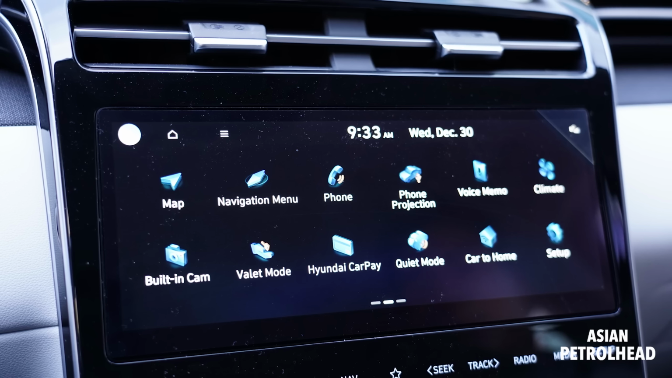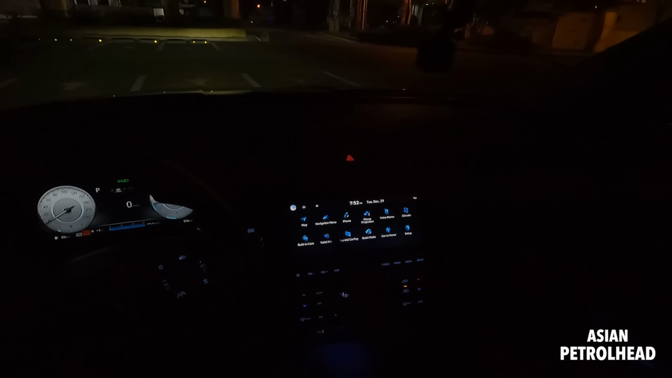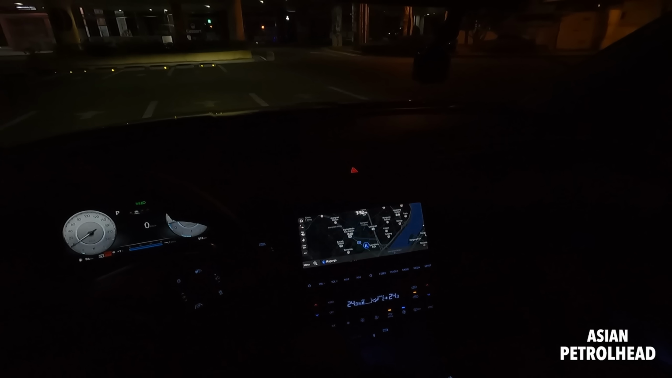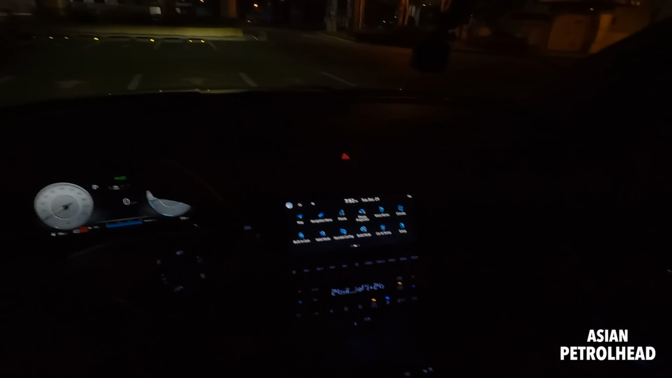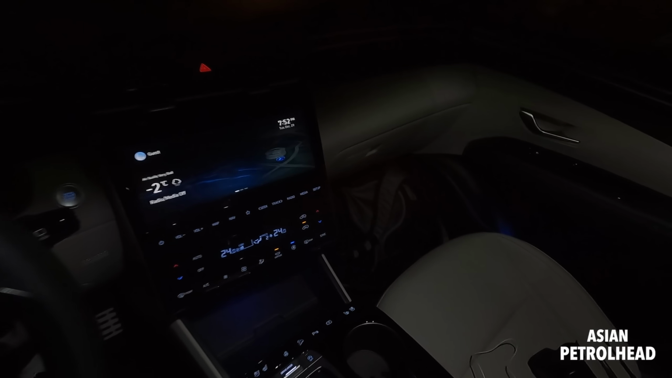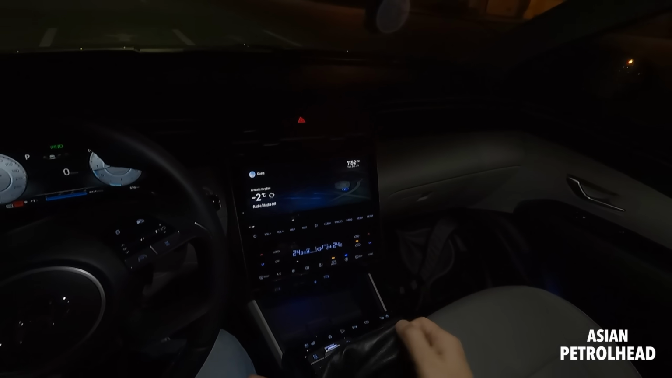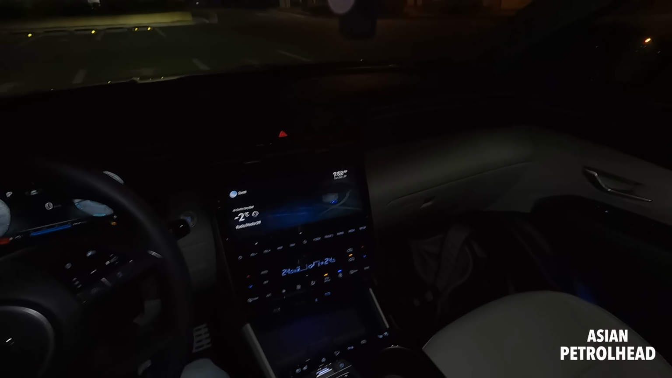Let me also show you a few more features on this infotainment screen. Hyundai actually updated the icons a few days ago, and also the map. So guys, do let me know what you think about the new icons in the comment section. It works very nicely, and one of the subscribers also asked, can you use gloves, because he's from Canada. It's very cold in Canada, probably, right?